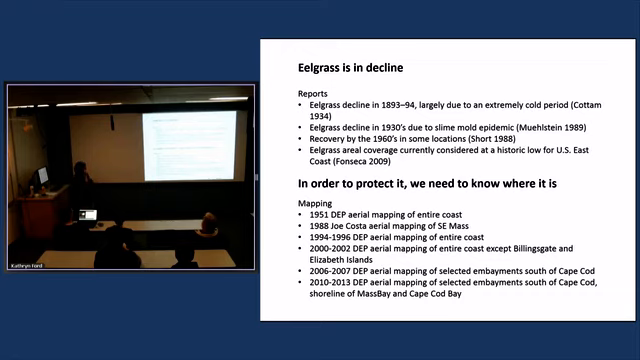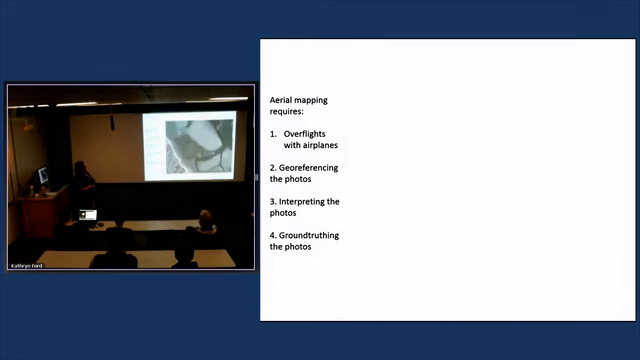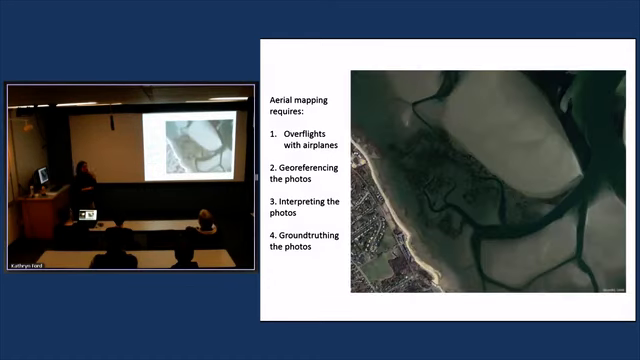In the 1980s, there was a lot of work done by Joe Costa, particularly in southeastern Massachusetts. And then starting in the mid-1990s, our Department of Environmental Protection started a pretty formal aerial eelgrass mapping program. And they've done it several times since. So aerial mapping requires overflights with airplanes. Then you georeference those photos. You interpret the photos. So you have to figure out what the eelgrass is. And then you ground truth the photos.